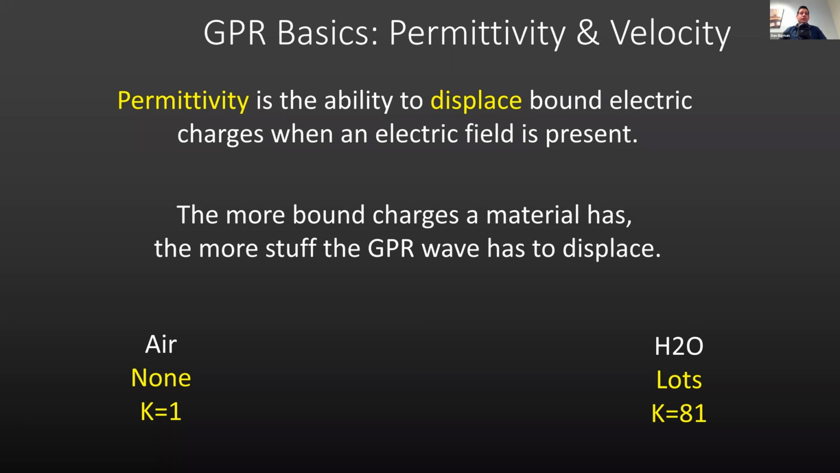What about water? Well, water has a permittivity of 81, which is very high, and it's because it has lots of bound charges. So in which one of these materials is the GPR wave going to move faster through? It's going to move fastest through air because it has to displace no bound charges, and you can't move faster than I don't have to displace anything. It's going to move slowest through water. The only materials that have a higher permittivity than water are really some metals, including steel, which is embedded often in concrete.